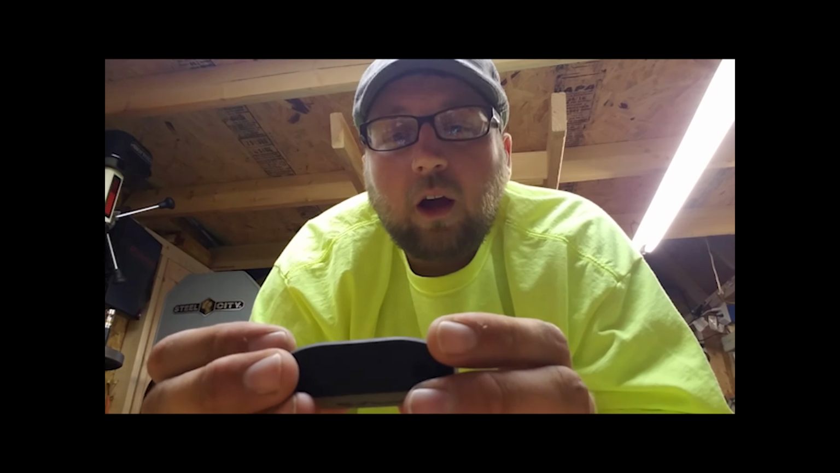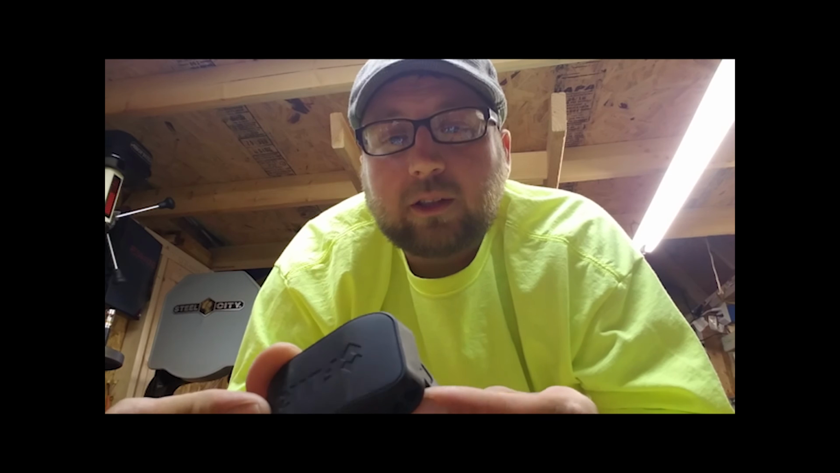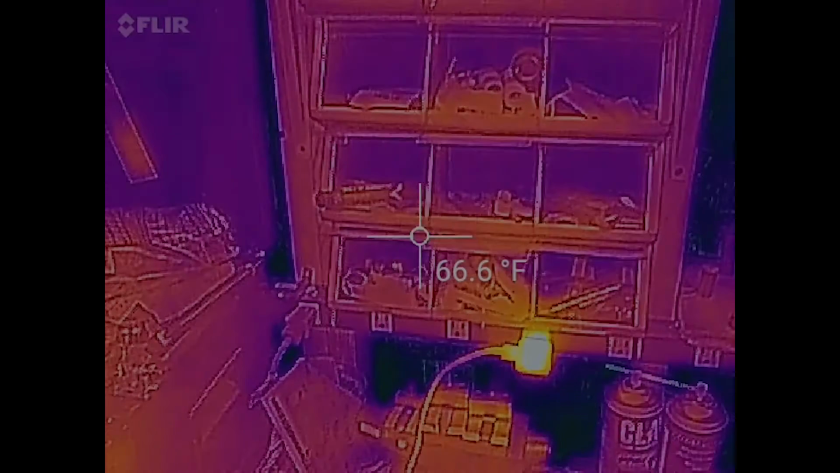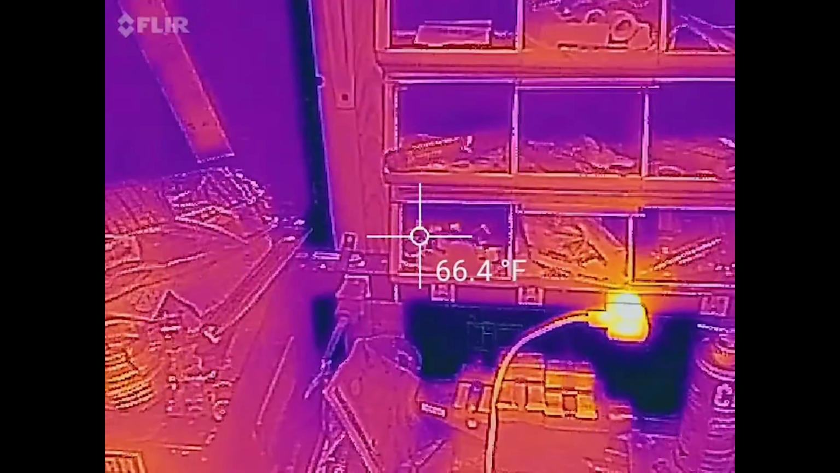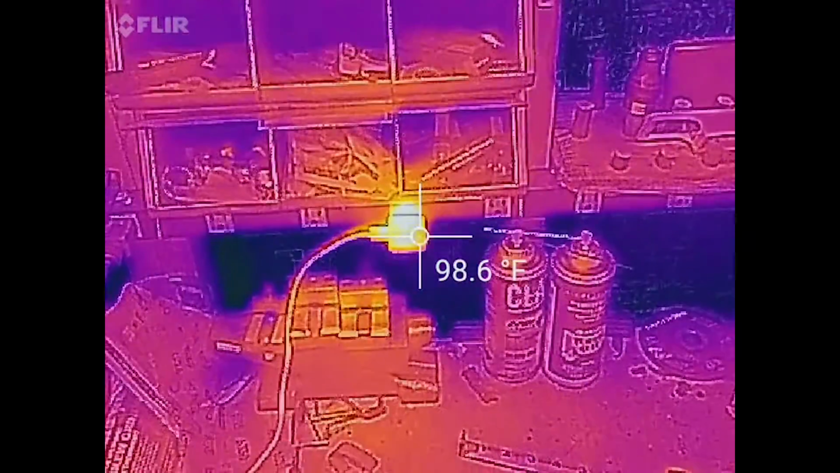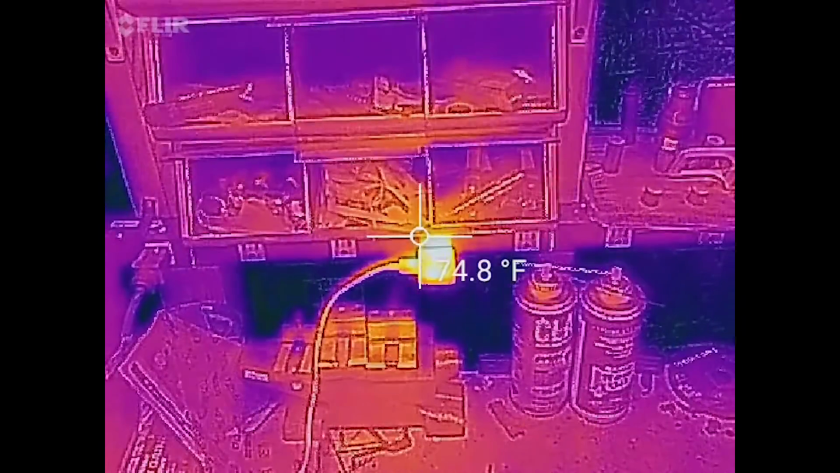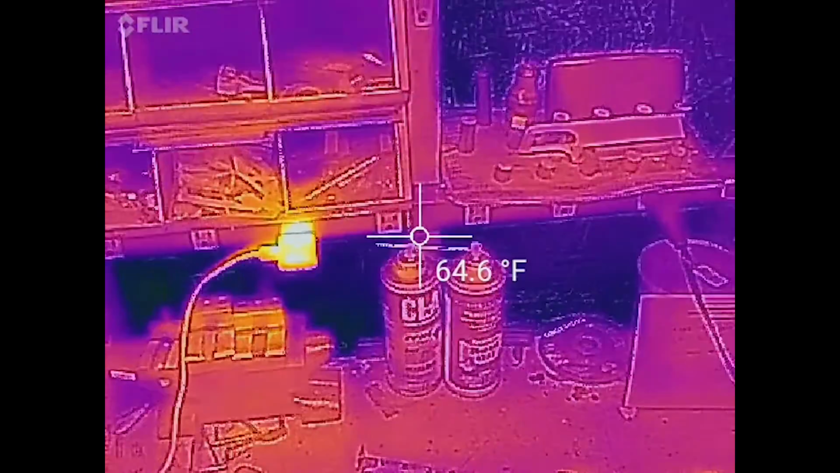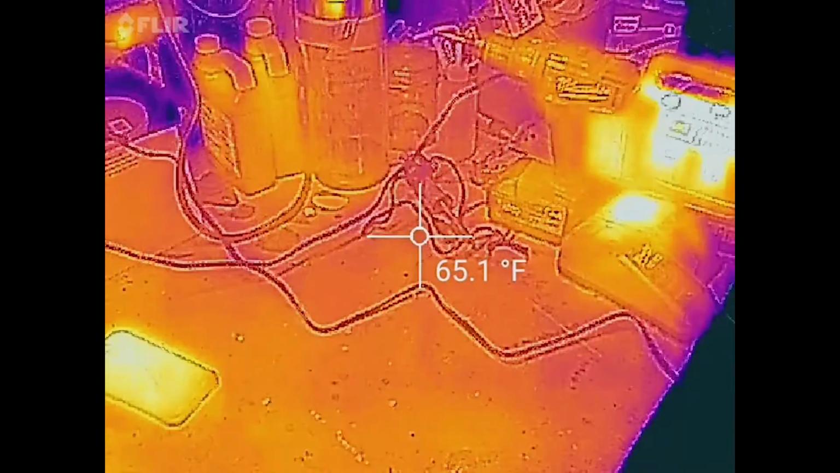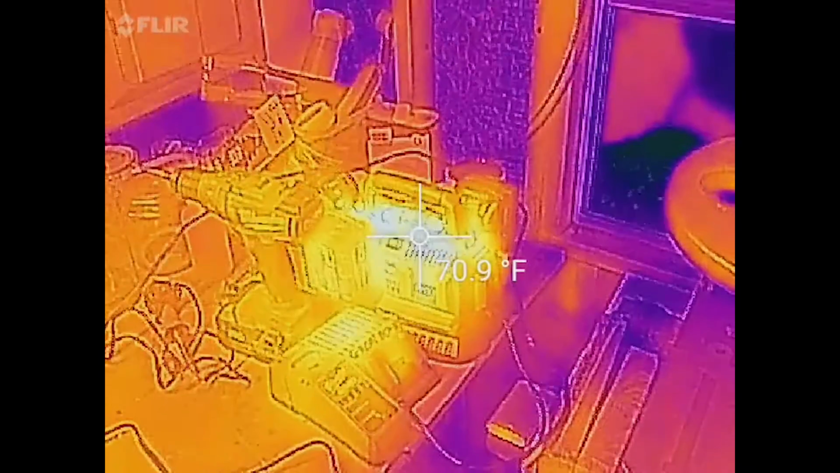So other than that, I'll go ahead and plug this thing in and show you guys some videos and mode. And as you can see, while recording, you can scan, and it does take a pretty high quality picture. You can see our battery charger there.